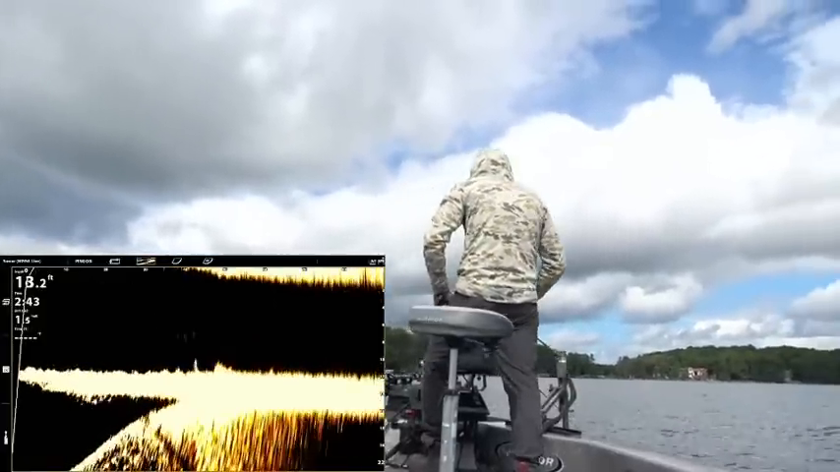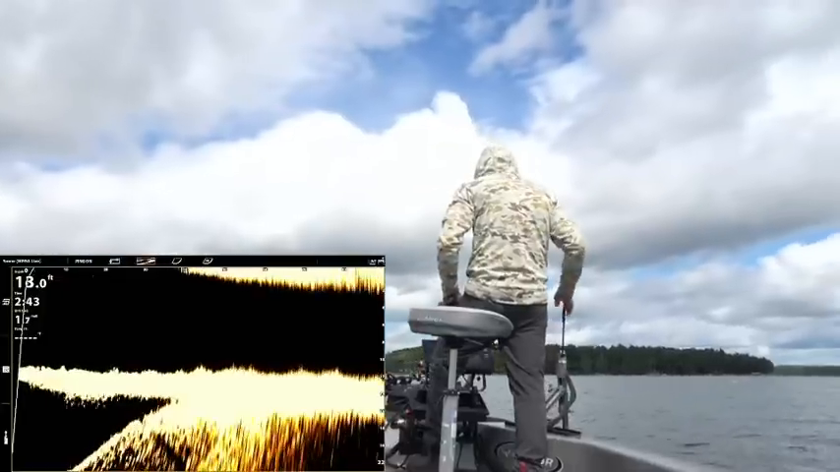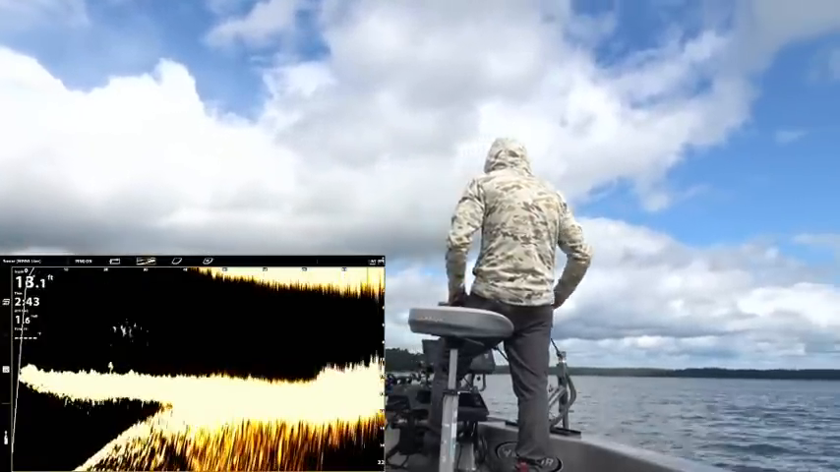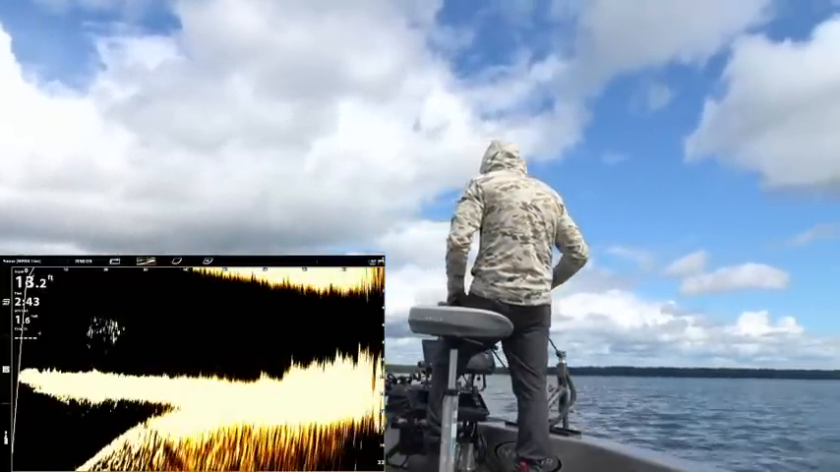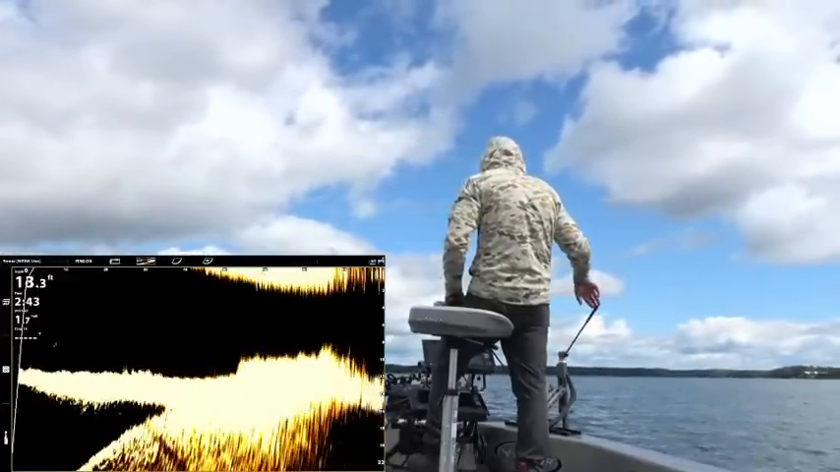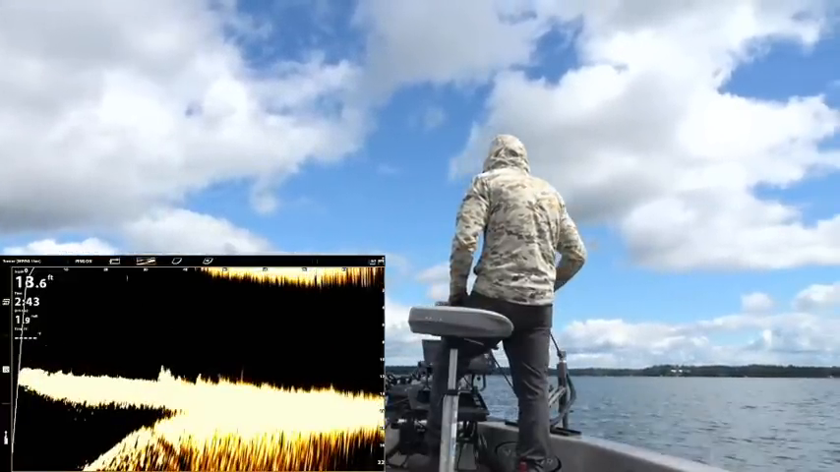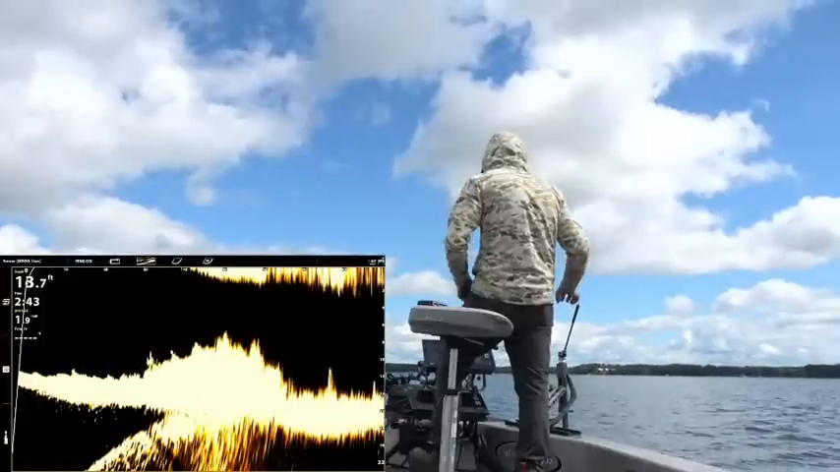I'm going to work this out to the tip of it and see what's out here. It kind of comes to a little hook out here. I'm not hearing any legginess. Hopefully we don't have it anymore. Okay, we got one on the backside here.